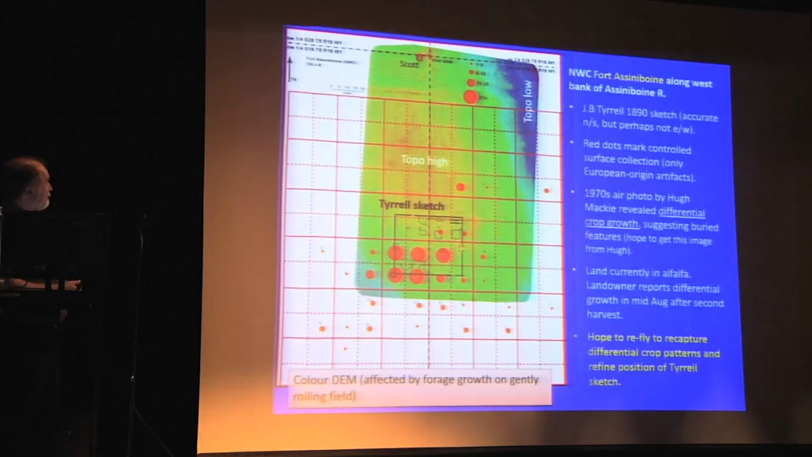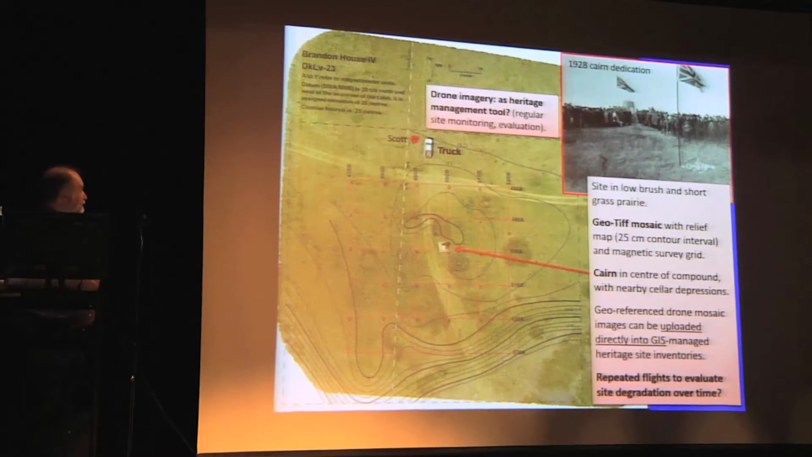This is another one of these sites, and in this case, we see the controlled surface collection represented by the red boxes. The choropleth dots represent the density of European artifact recovery. This is an 1890s sketch of the ruins of the fort as reported by J.B. Terrell when he investigated the locality. Pretty close fit. I'm hoping that I can get access to some 1970s air photography to see if I can refine this data a little bit more. There seems to be a bit of a displacement.